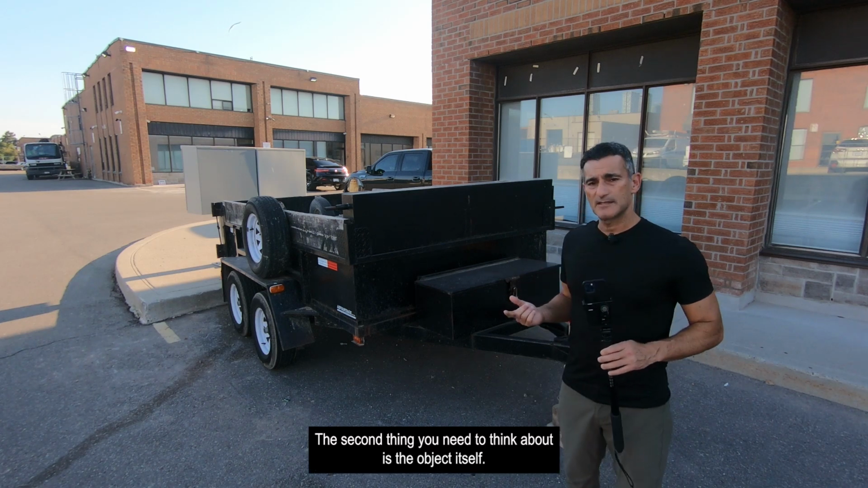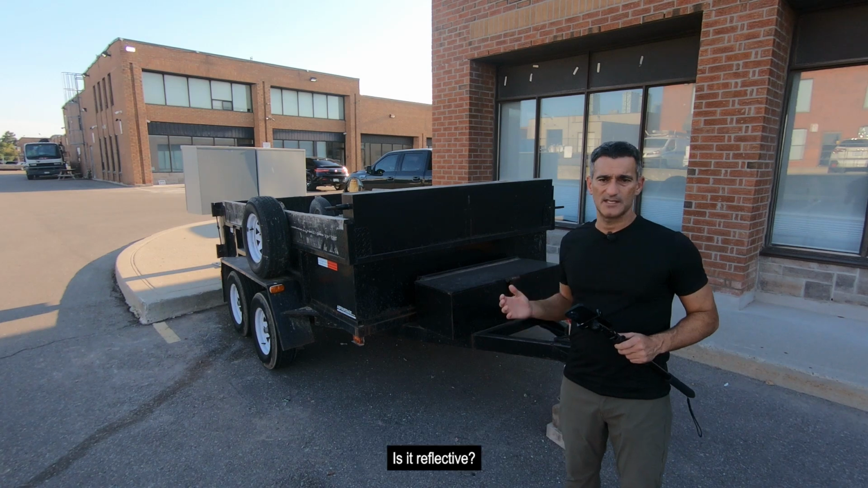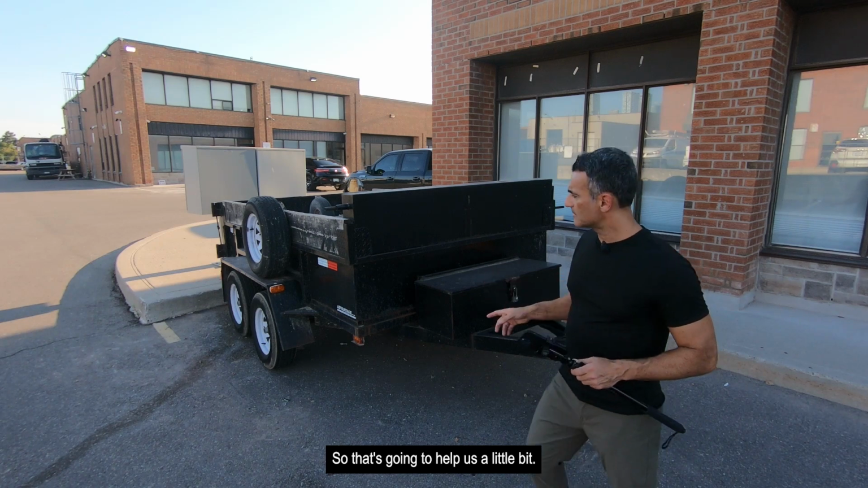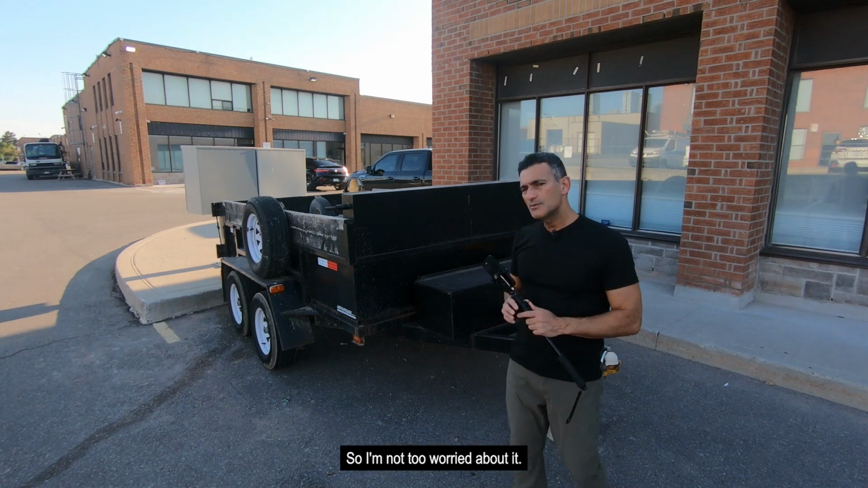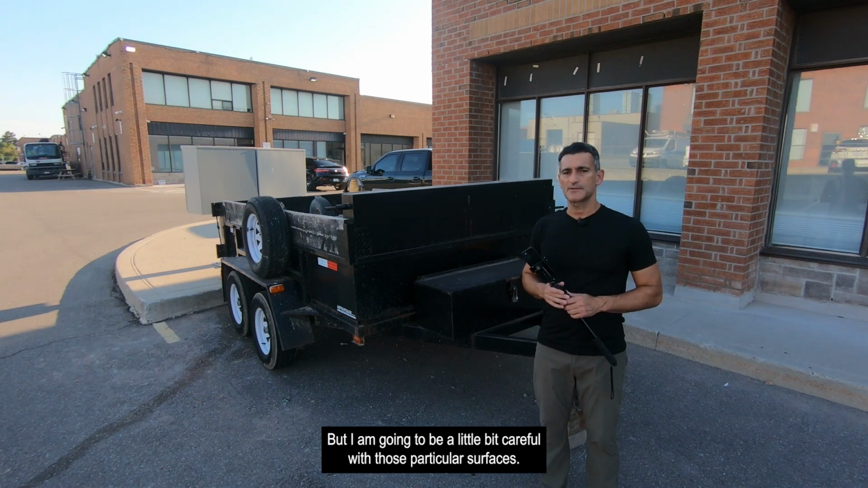The second thing you need to think about is the object itself, okay? Is it bright? Is it dark? Is it shiny? Is it reflective? So we do have black surfaces here, but it's kind of dirty, okay? So that's gonna help us a little bit. There are some shiny spots on the side. They may cause us a little bit of grief, but probably not too bad. So I'm not too worried about it, but I am gonna be a little bit careful with those particular surfaces.